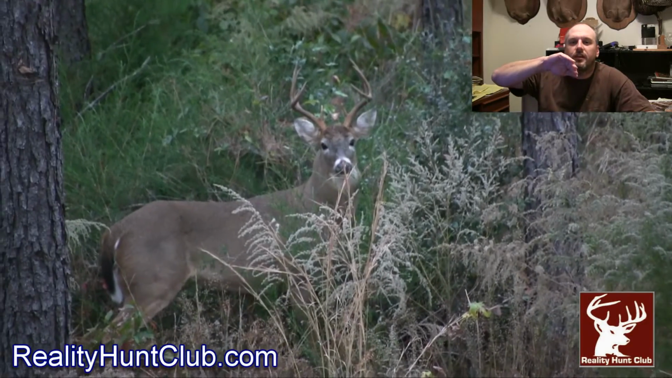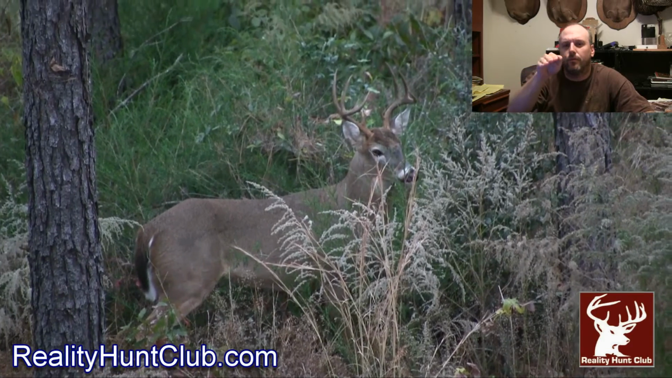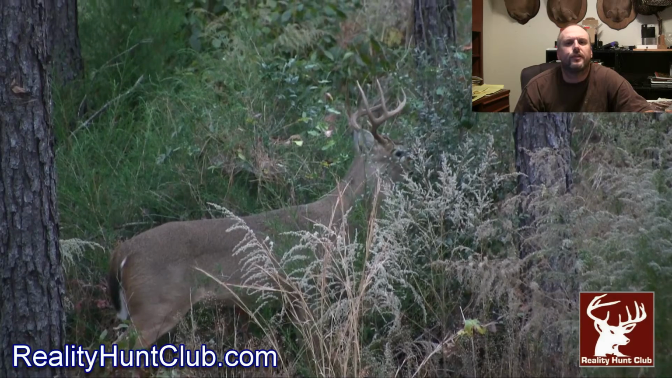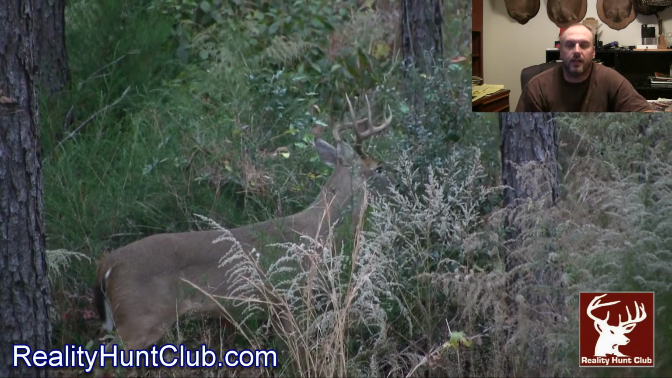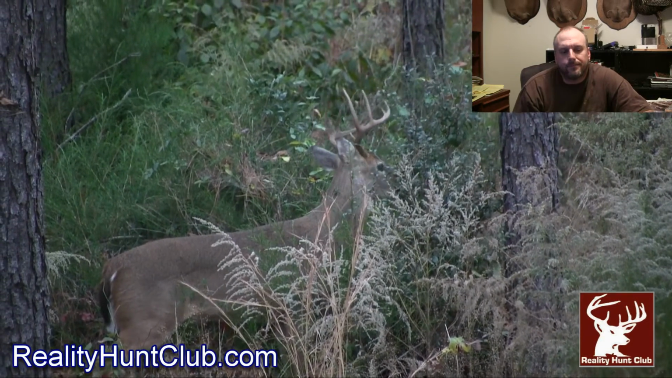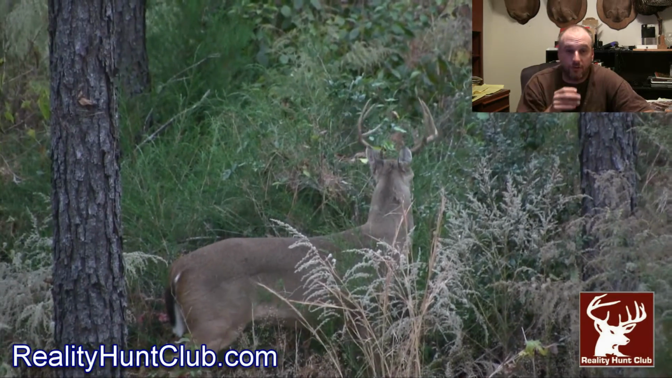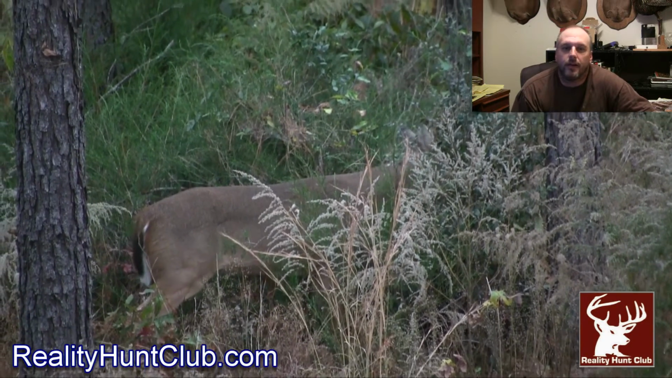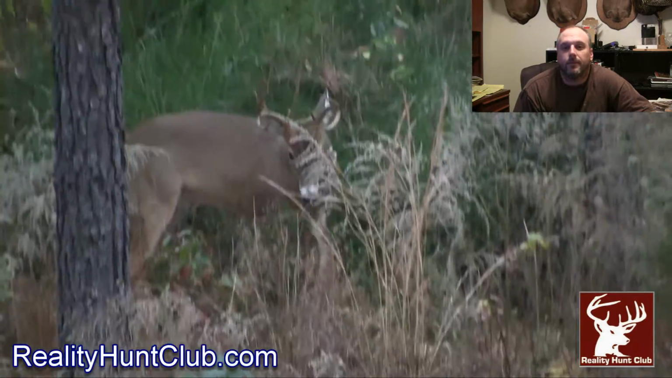So then the curve starts getting higher and higher, and as it gets more intense to that peak, a bunch of does come into estrus, and you've got yearlings and 2s and 3s and 4s, all your mature deer, just chasing all over the place because there's a bunch of does in heat. And of course it comes back down toward the end, same as the beginning. You won't see as many bucks during daylight hours. Then there's a little hump when they come back in after 28 days. Of course, I'm not a game biologist. I'm just telling you what I've studied and learned and what I've seen.